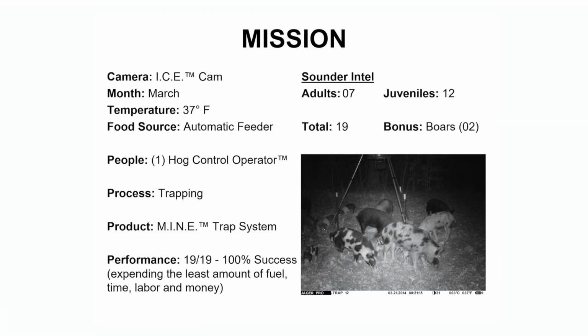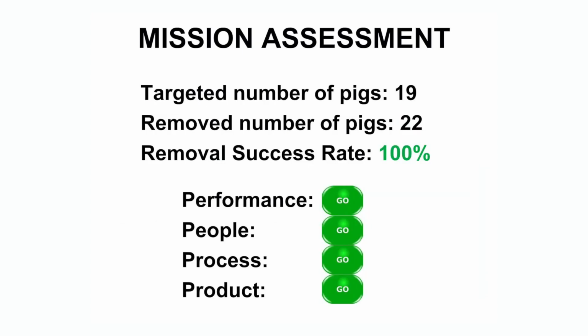I'll remind everyone about the sounder intel of 19 from our original mission. Josh removed all 19 targeted pigs in 3 different events, plus 3 additional adult boars for 100% removal success, with a go in all measured areas.